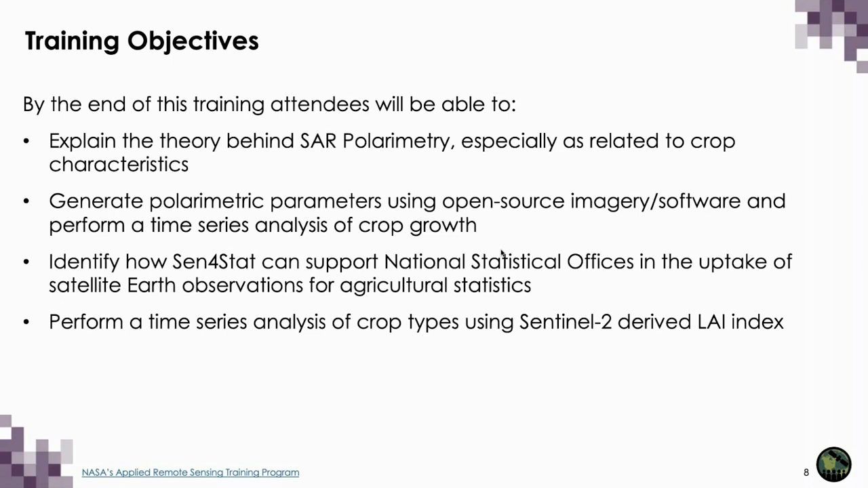Identify how SEN4STAT can support national statistical offices in the uptake of satellite Earth observations for agricultural statistics. And finally, perform a time series analysis of crop types using Sentinel-2 derived leaf area index.